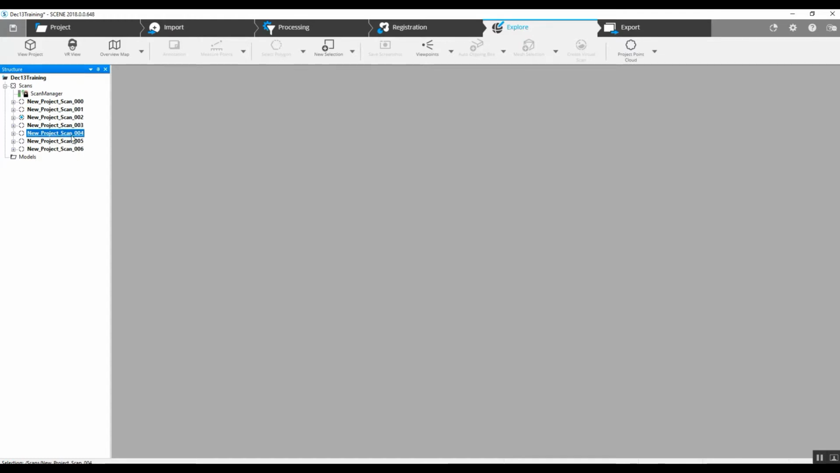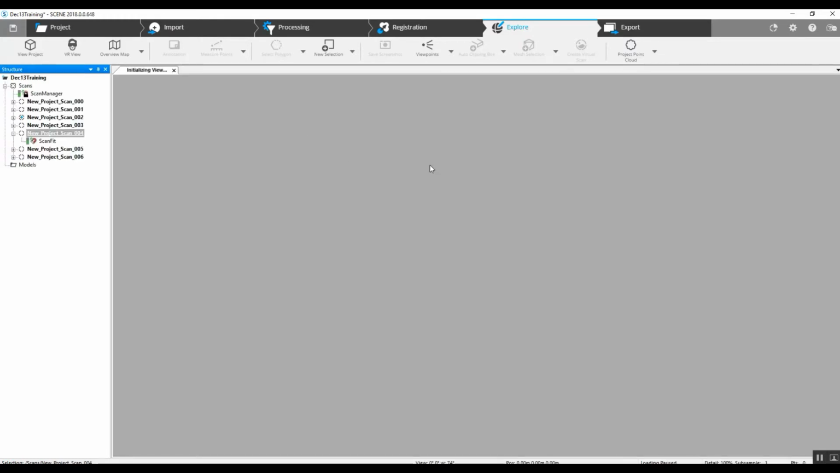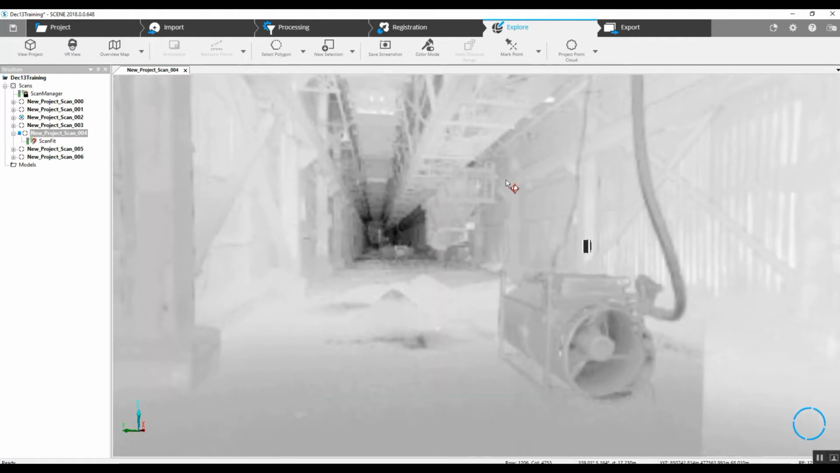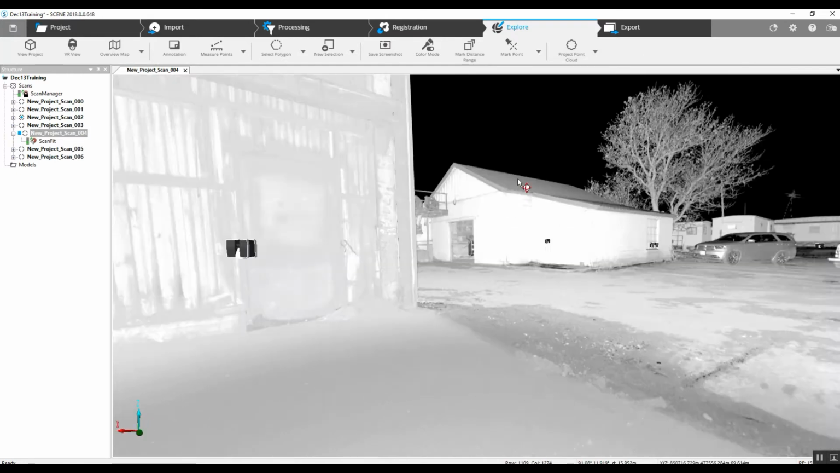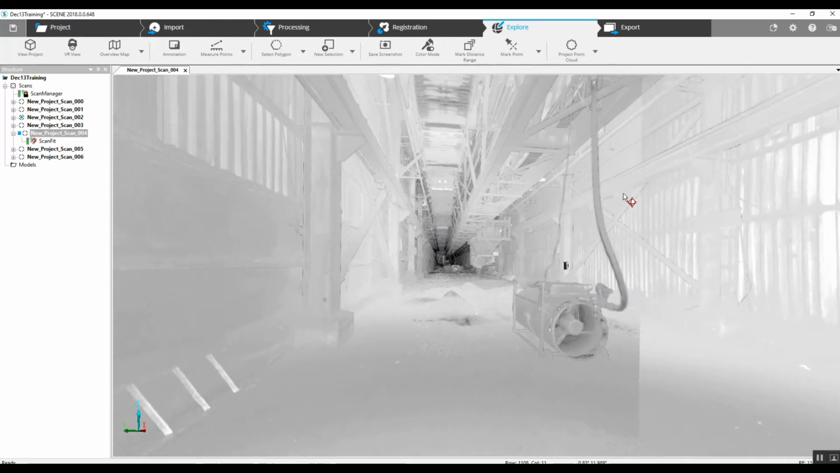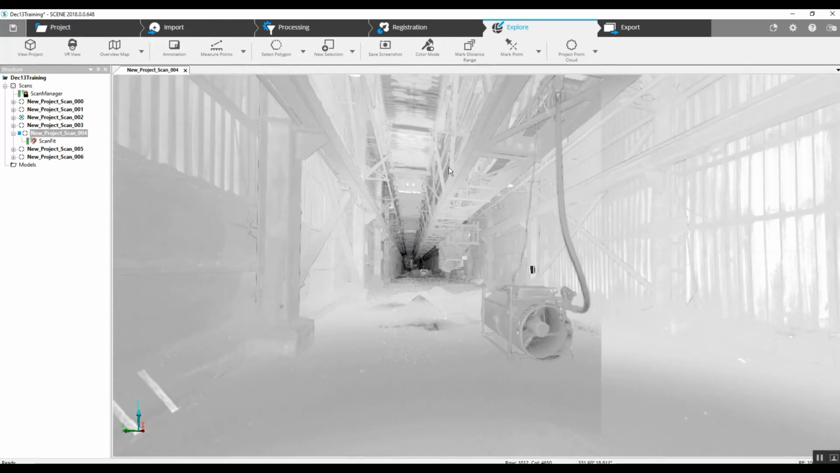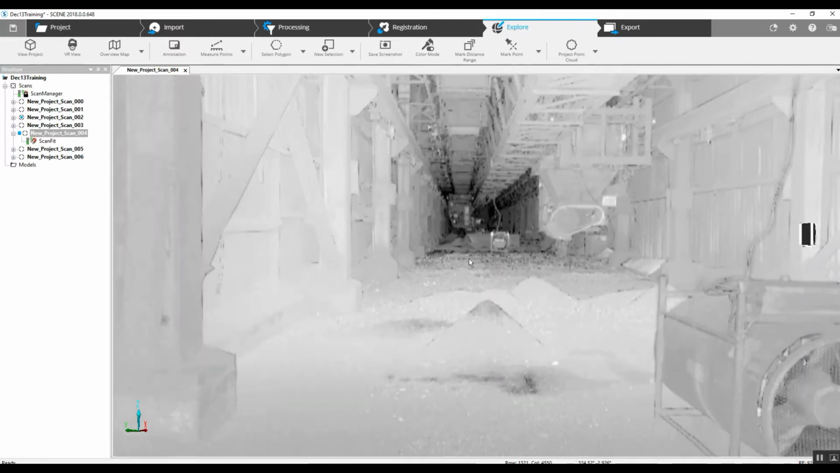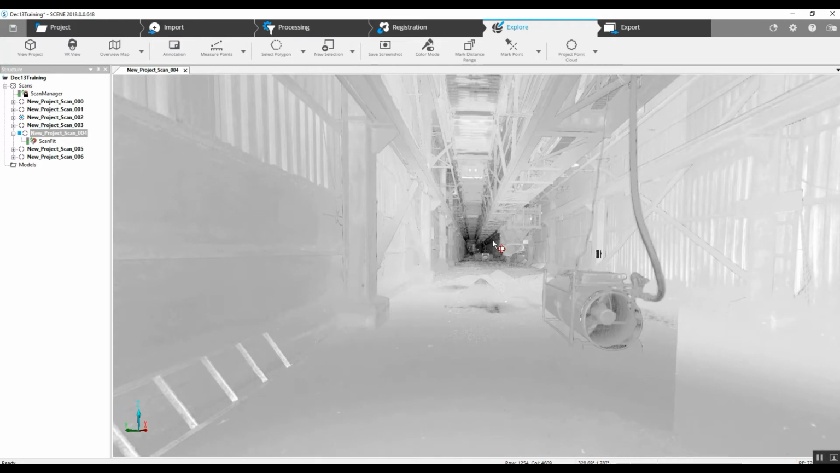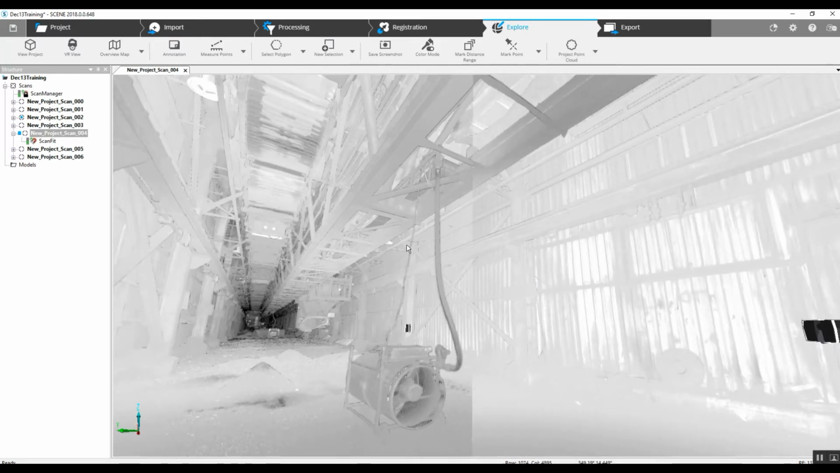There may be scans that are done in an area where there is not enough light. If we take a look at something like this, we are scanning into a building that is long, and we've got quite a long narrow passageway here. If that's not lit properly, we won't see a lot of the detail that we see in the scan right here.